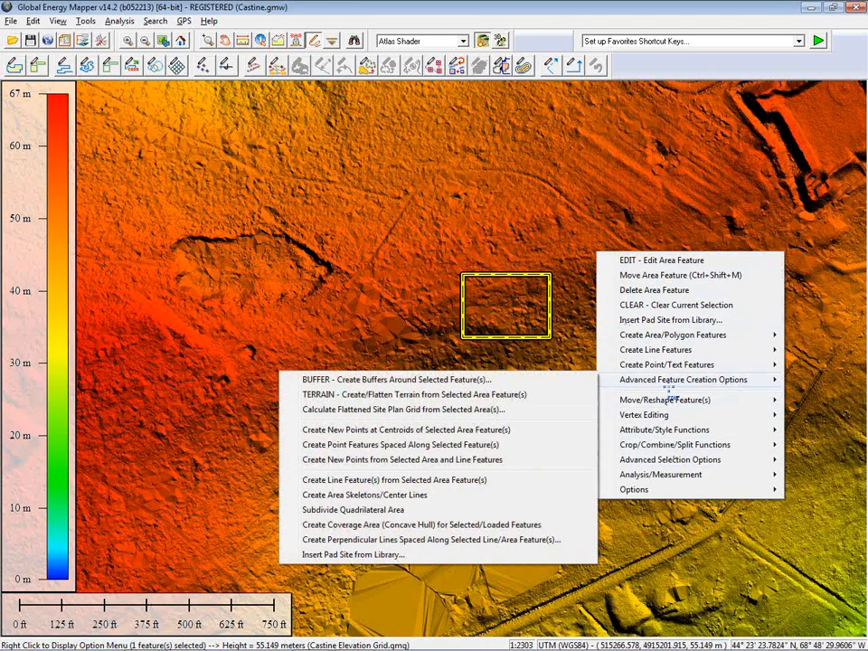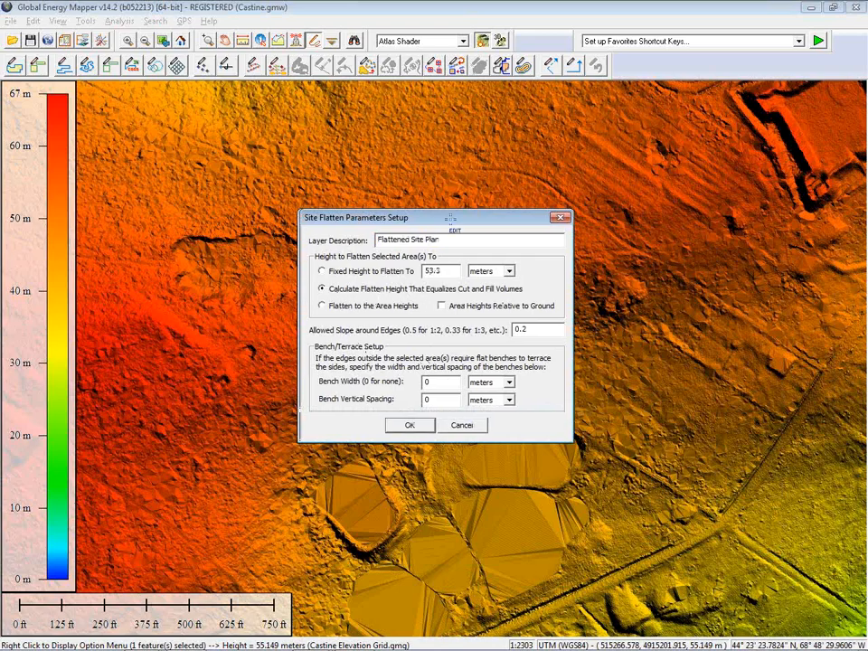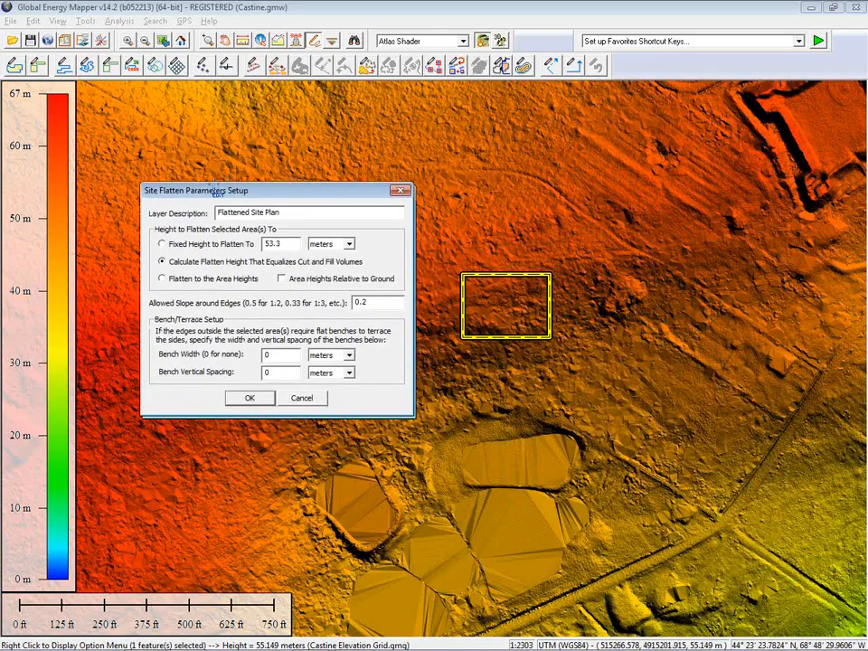Right here within my advanced feature creation options, having previously selected that area, I now have an option to create a flattened site plan from this area. In this case, I want to optimize the flattened height. In other words, I want Global Mapper to tell me what the break-even would be, so I don't have to remove fill or add fill to this area in order to flatten this defined area. I also want to factor in some slopes.